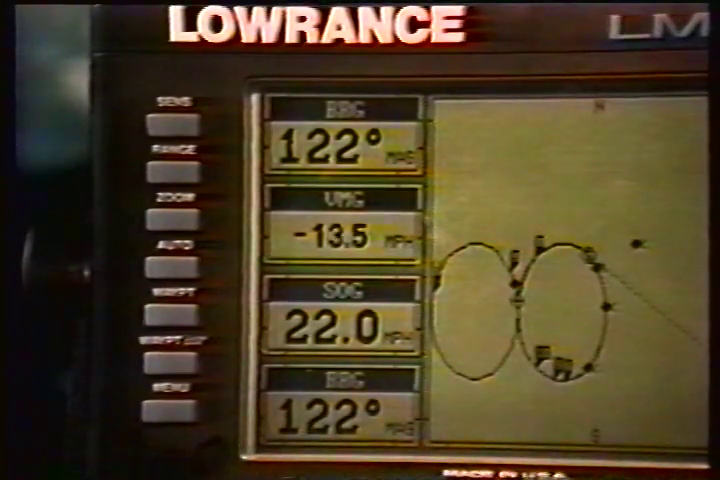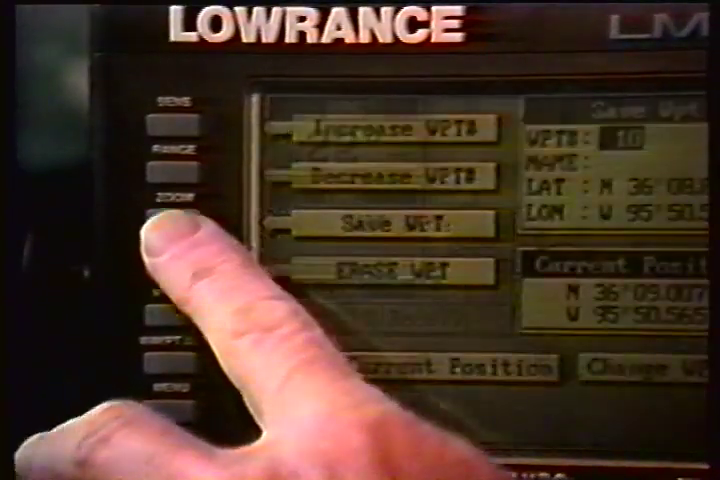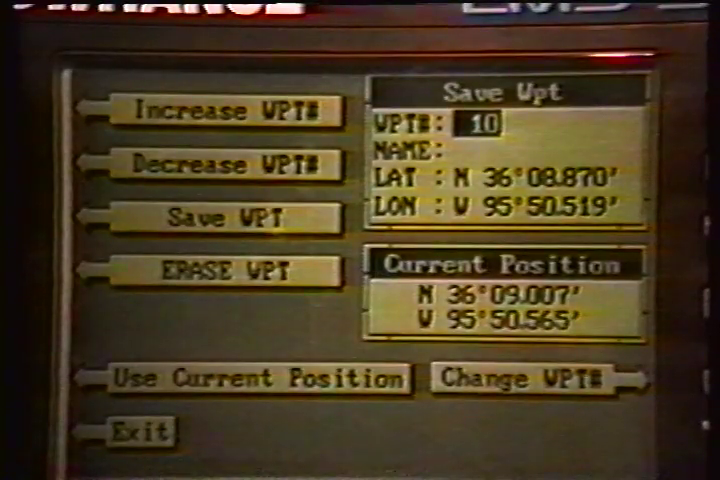To save your present position, press the waypoint key. Then press the key next to the waypoint Save label. The first waypoint number in the list appears at the top of the page. This is the number that your present position will be stored under. Your position at the time you press the waypoint key is shown in the current position box in the middle of the screen. If you wish to save the location in the current position box under this waypoint number, simply press the key next to the Use Current Position label.